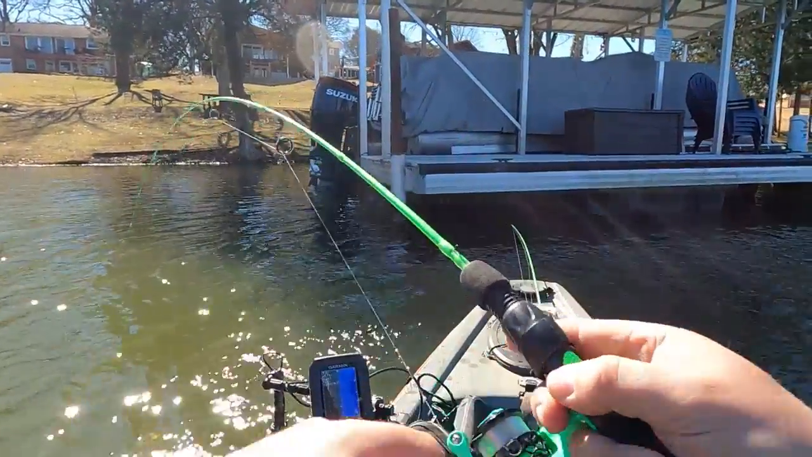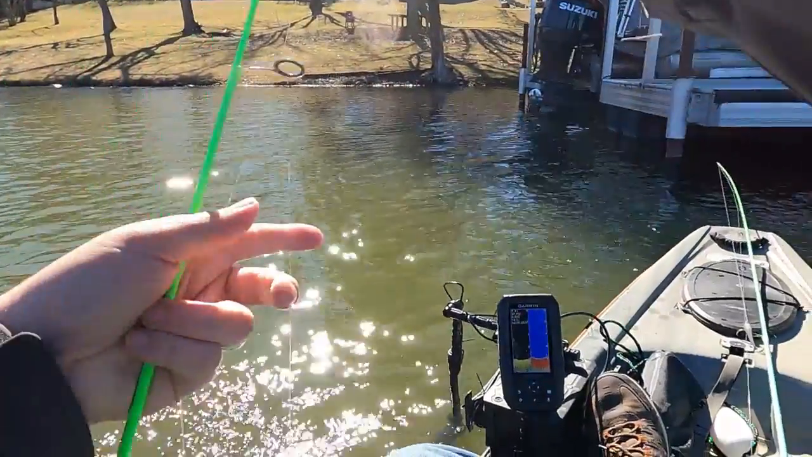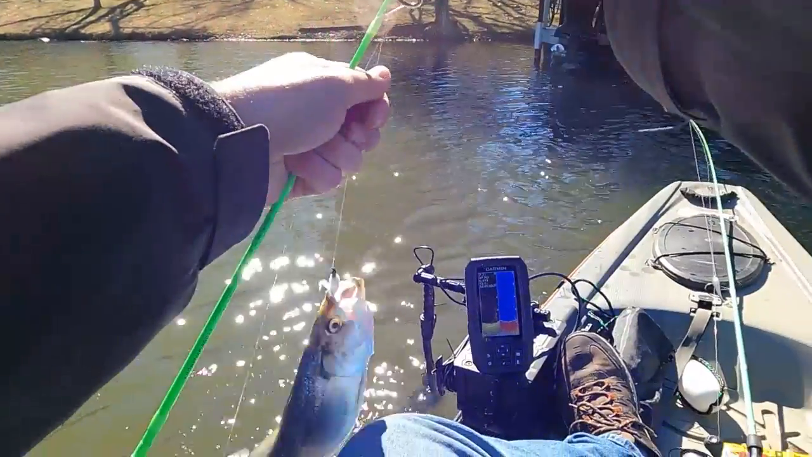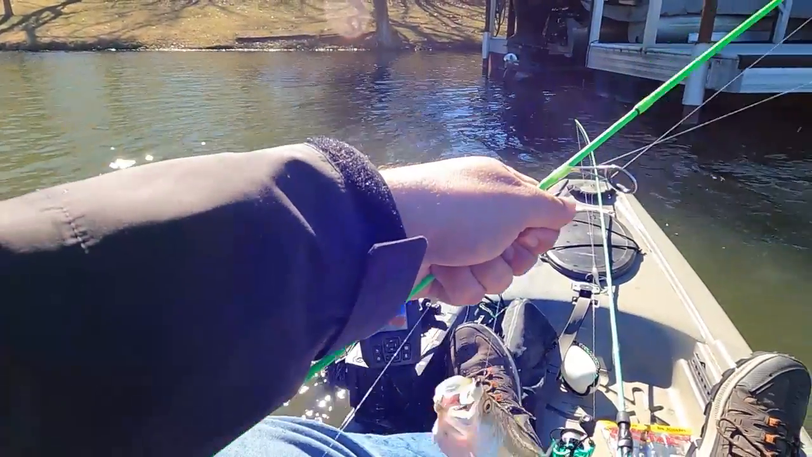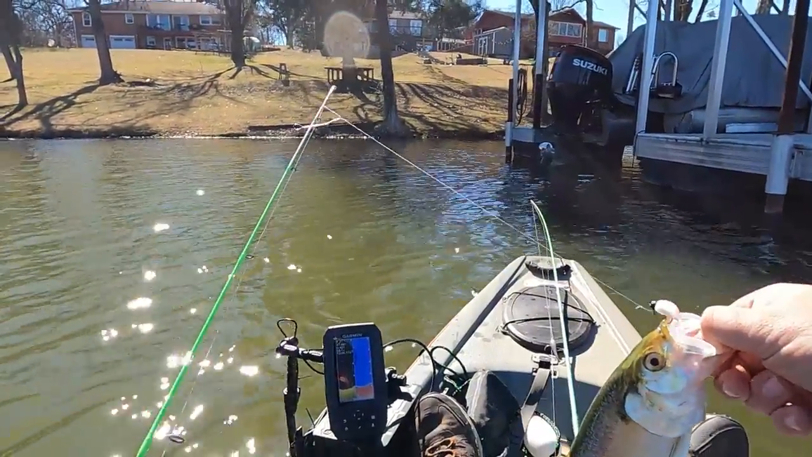We'll see if we can get in here with this ultralight. Goodness gracious, he's a big one. The big old skippy. Oh, quit getting your snot all over my leg. There we go. Big old skipjack.